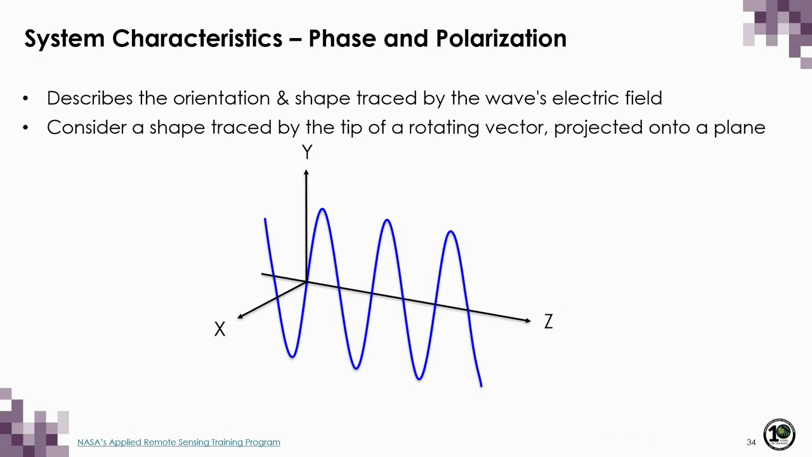Now that we know about phase, we can talk a bit more in depth about polarization. Again, polarization describes the orientation and shape traced by the wave's electric field, and it is convention to consider the shape traced by the tip of that rotating vector projected onto a plane or flat surface. So in this example, I'm showing you a wave with an electric field oscillating in the vertical direction.